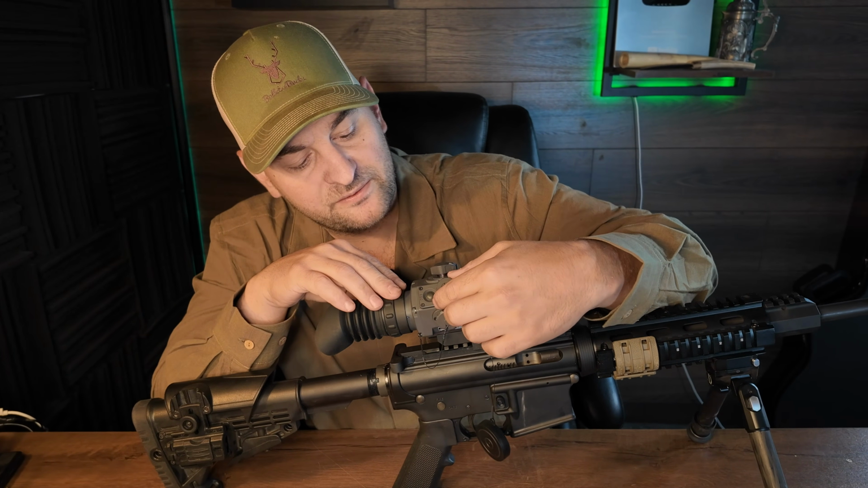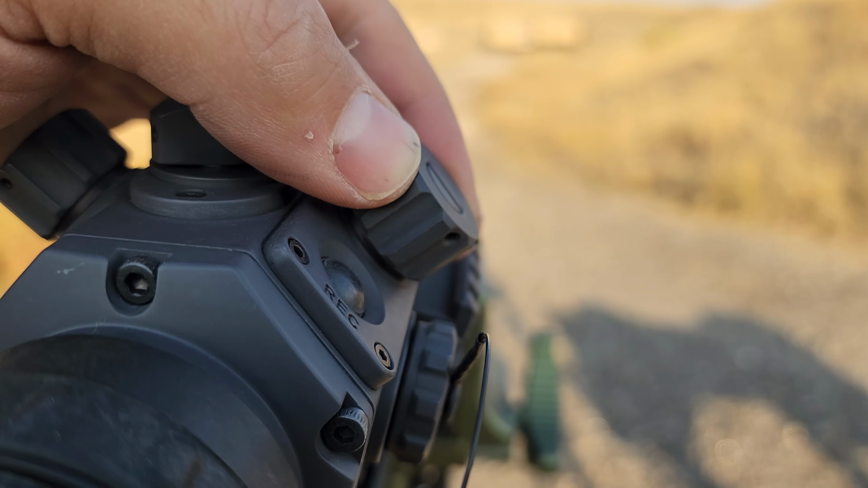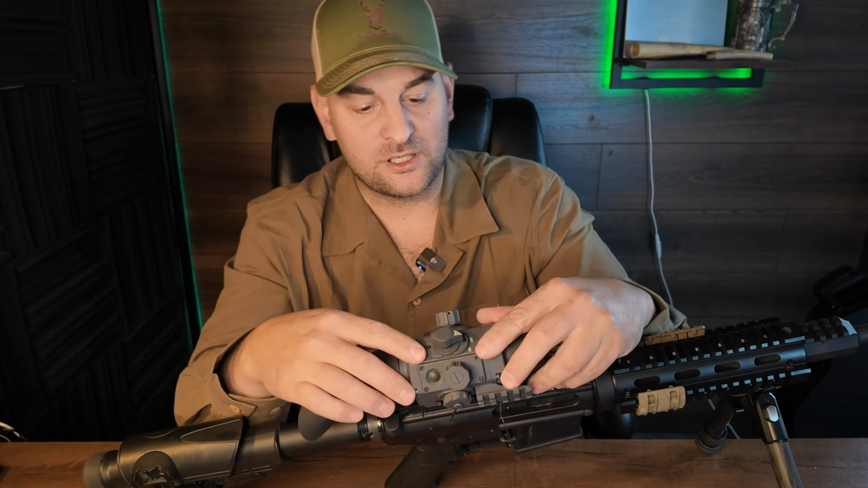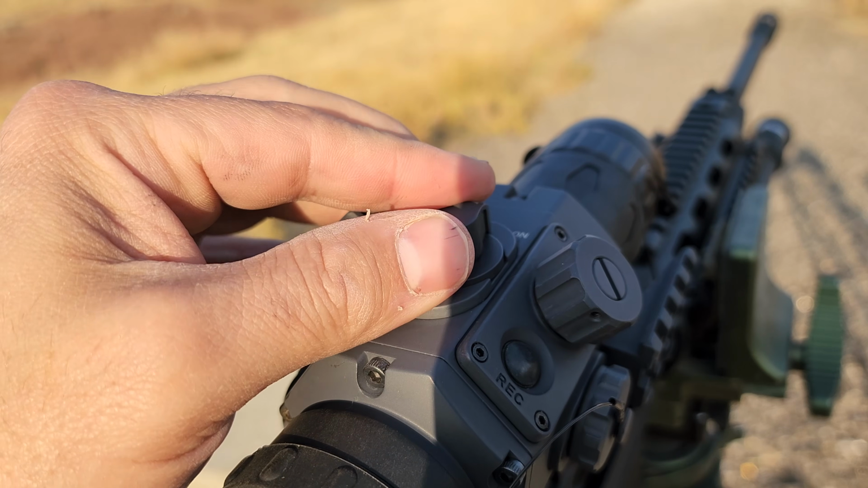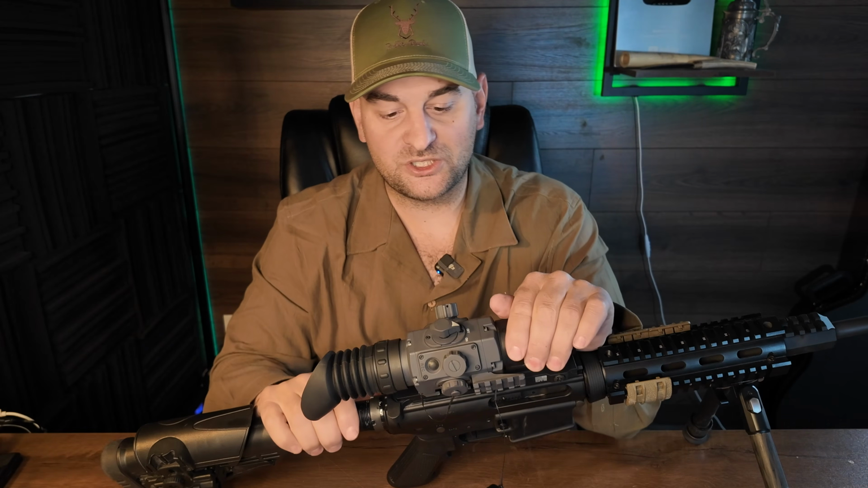Coming up in front of that record button, that's right here, you have a push button and a knurled metal knob, and that's for going through a whole bunch of different menu options, as well as setting your windage when zeroing the scope. Up on top here, you have a push down and turn clockwise knob that's going to turn on the scope. If you turn it counterclockwise, it turns it off, and then it pops up. So it's a locking on-off switch essentially.